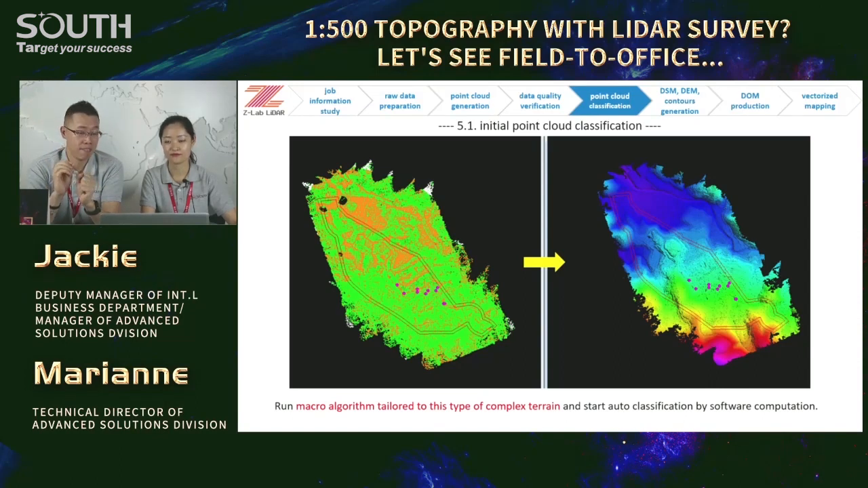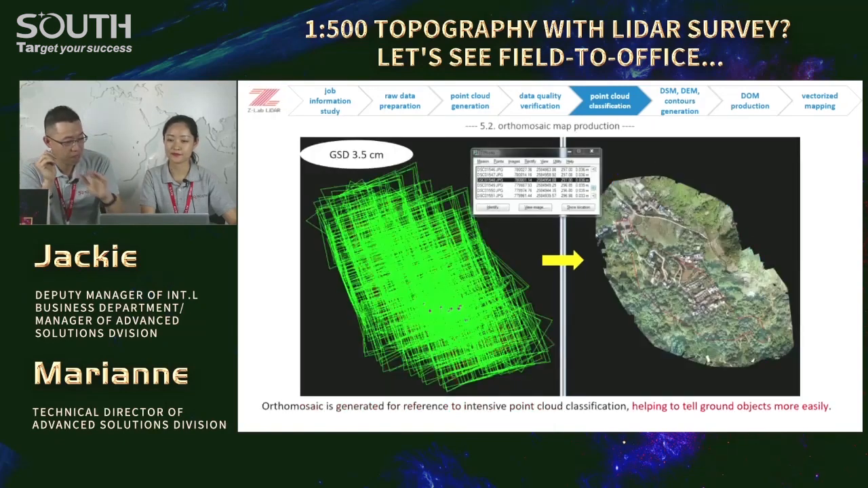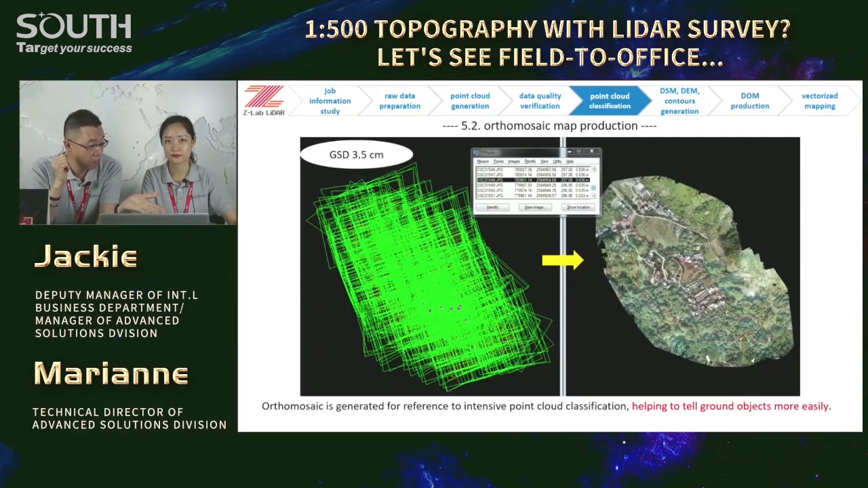Go ahead. We will work on the auto mosaic that would be used as a reference to tell ground objects more easily. And the 3.5 centimeter GSD here, see, right? It's good enough for our coming 5 centimeter resolution photo map production. It's for this mission. Yep, for this mission, of course.